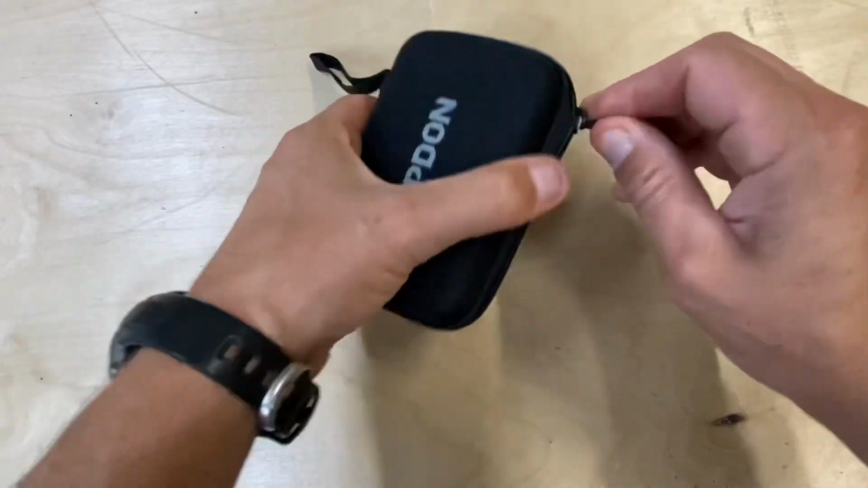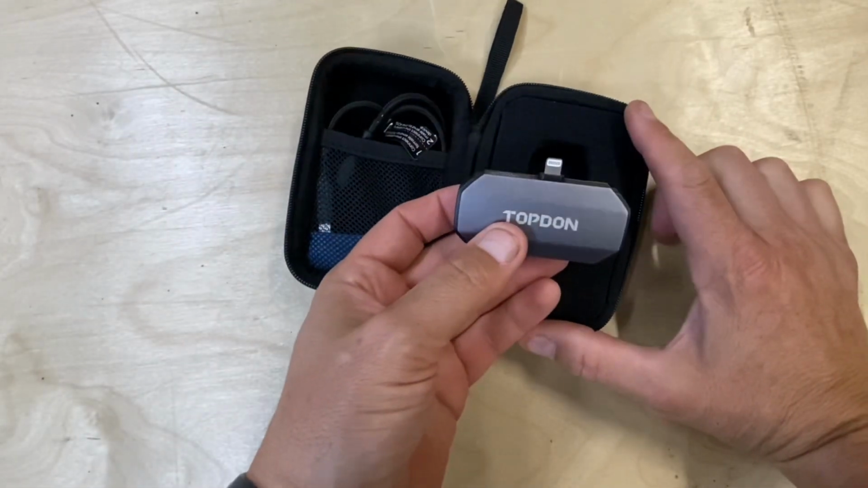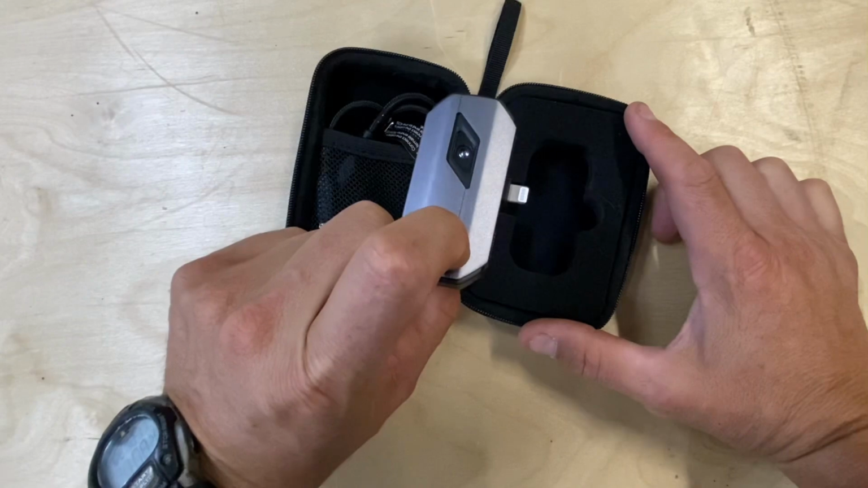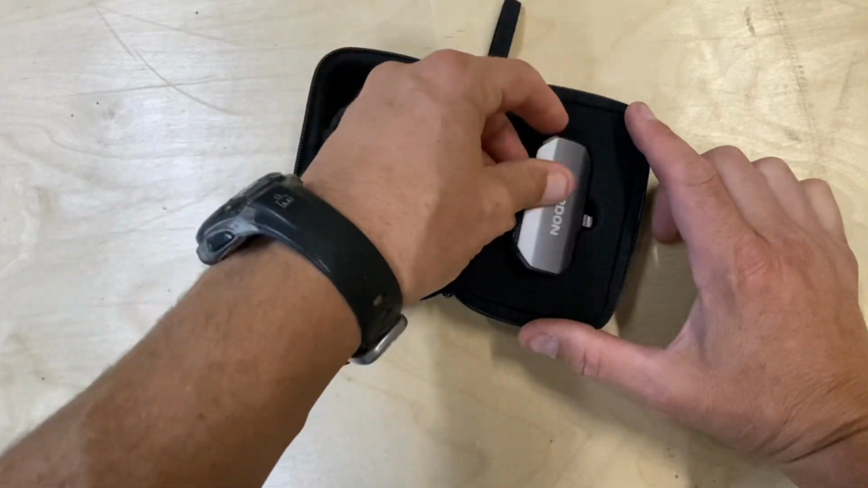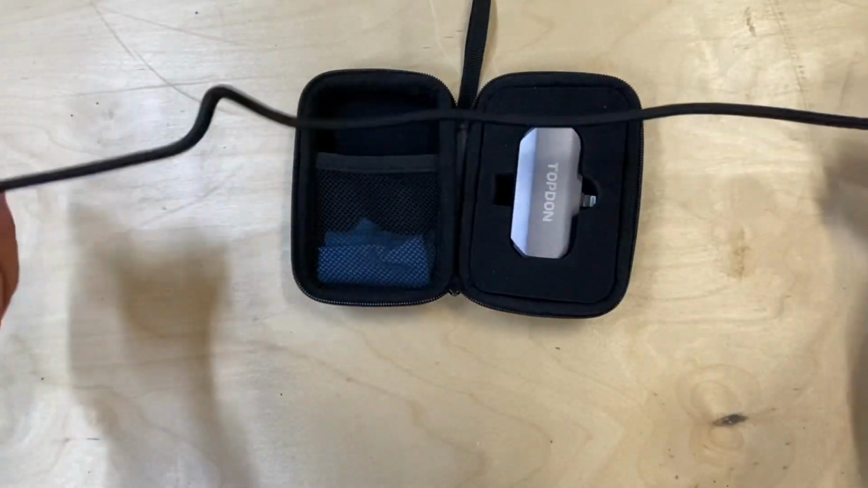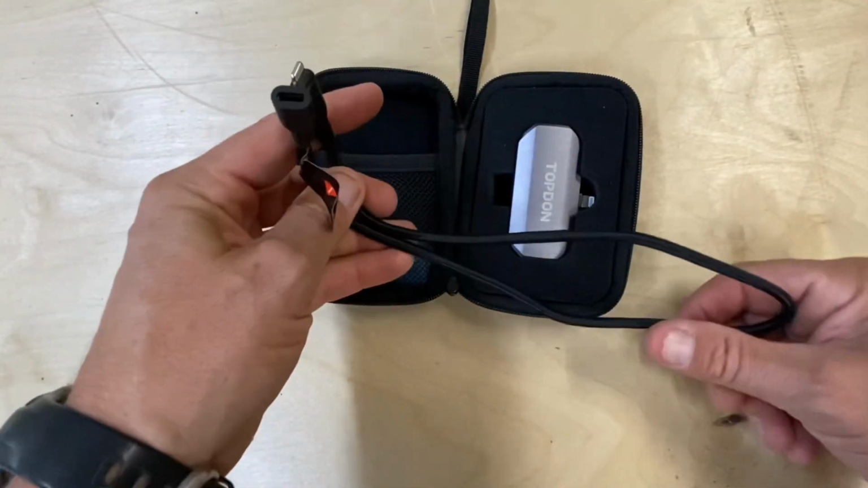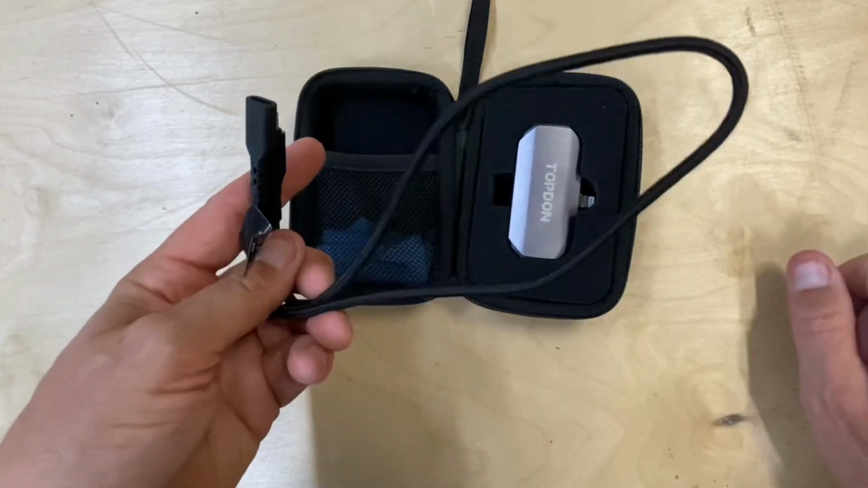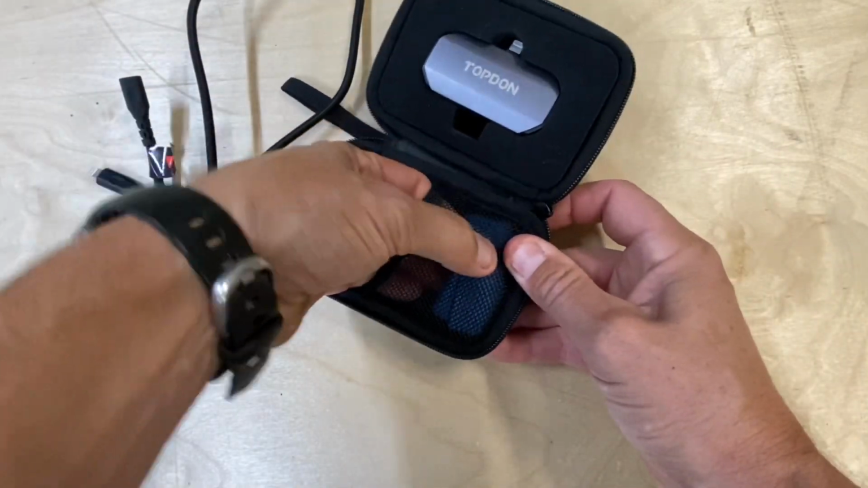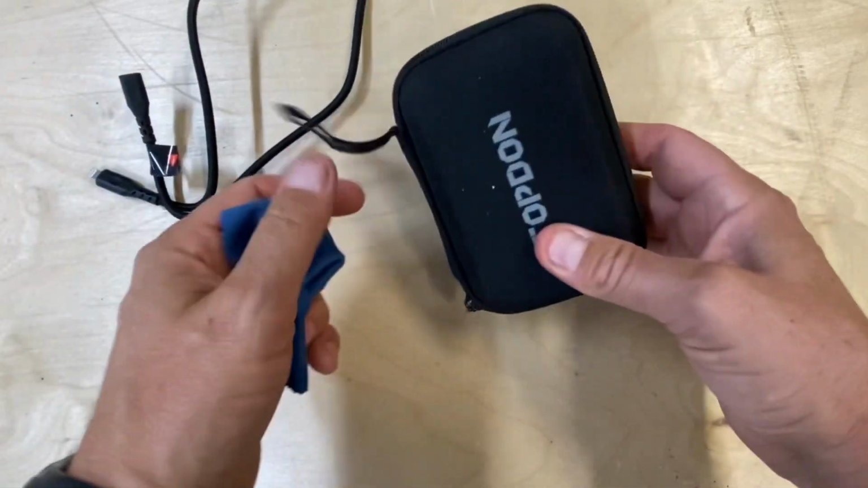All right, so inside the package, this is the iPhone version, which can fit my phone, and this is a relatively simple device. It plugs into the phone, or you have a cord here, which I think is 2 feet long, and that can extend your range, obviously, so it's a little bit more mobile if you wanted to put it into a wall cavity or something like that. And then the last item here is just to clean it. This can clean the lens, just a little towel. And that's it. Just a little carrying case here.